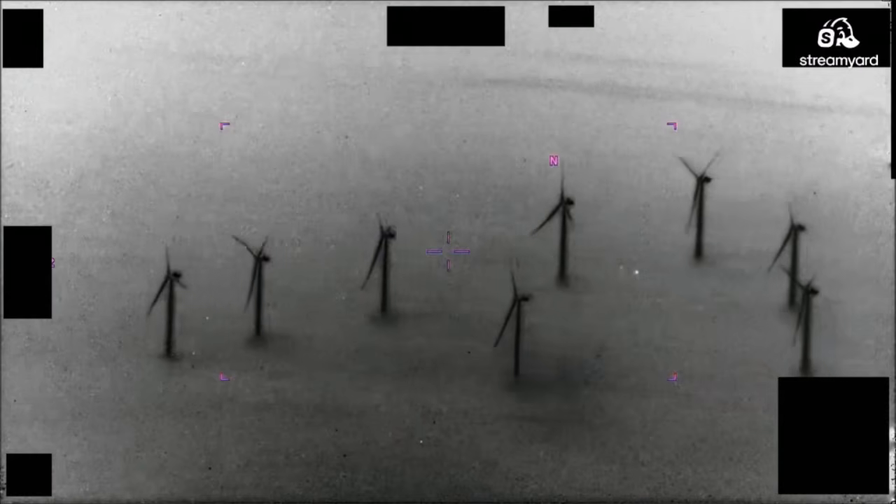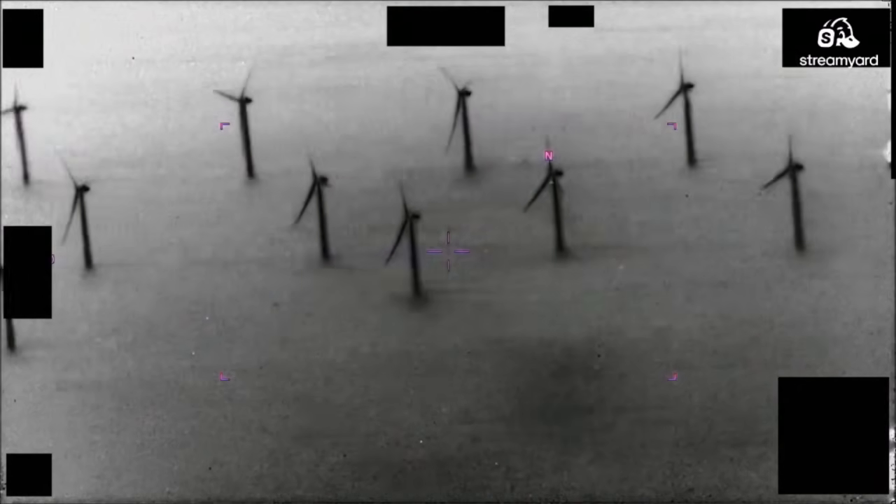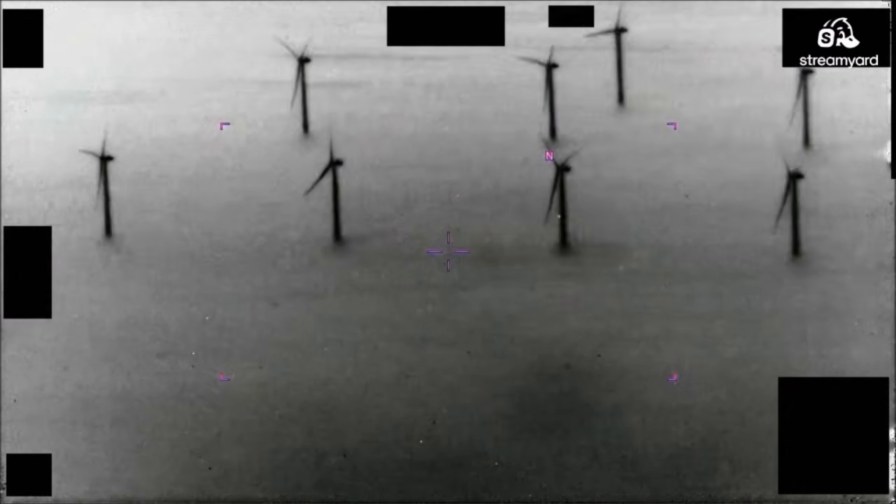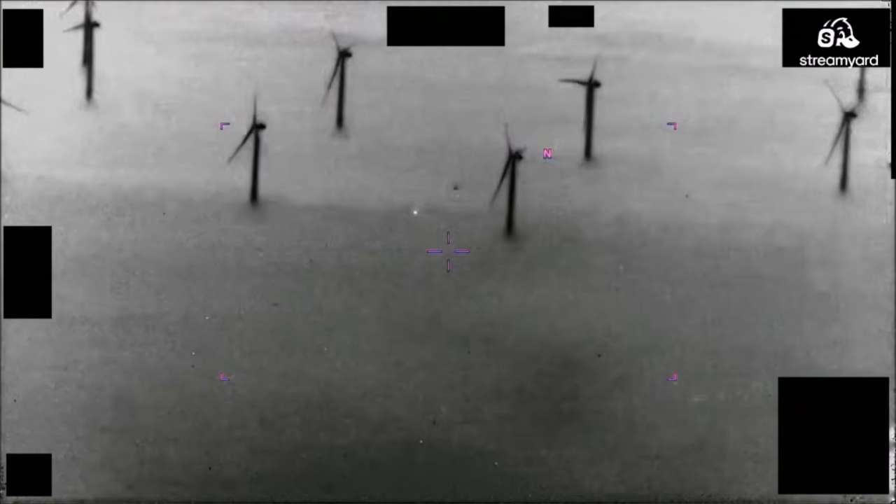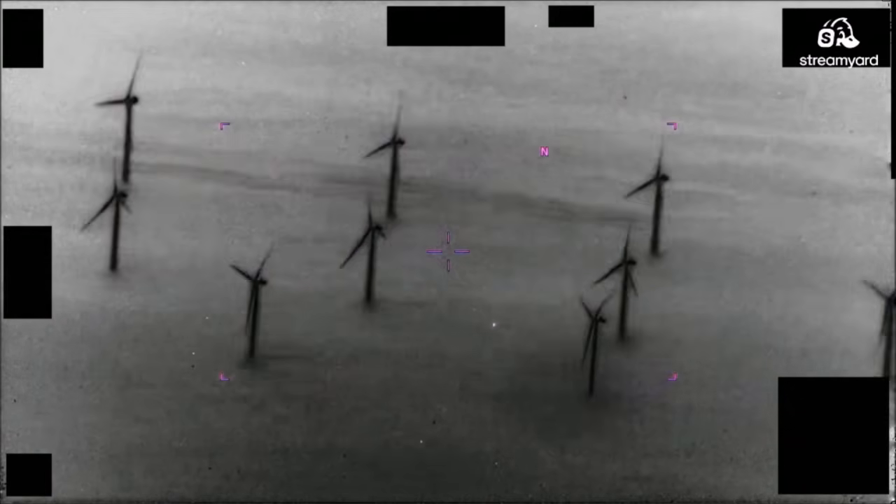So then it kind of appears to take a jaunt around a multitude of windmills. And I like this because it's not just linear. It kind of stops and takes a look around, kind of weaves in and out of some things.